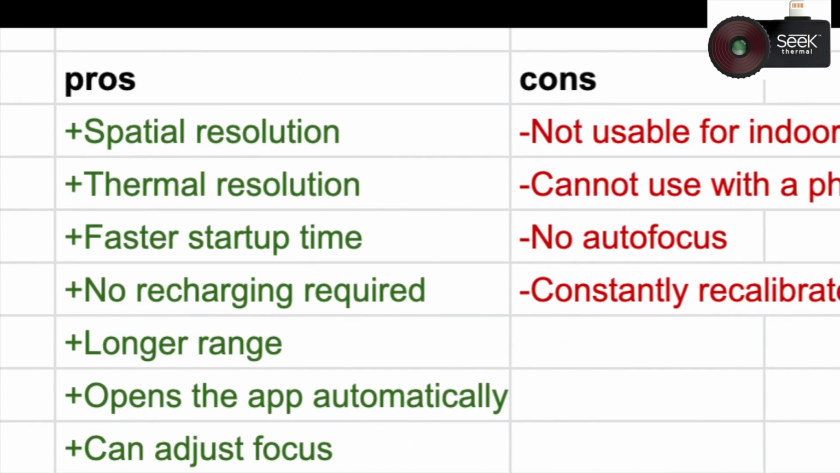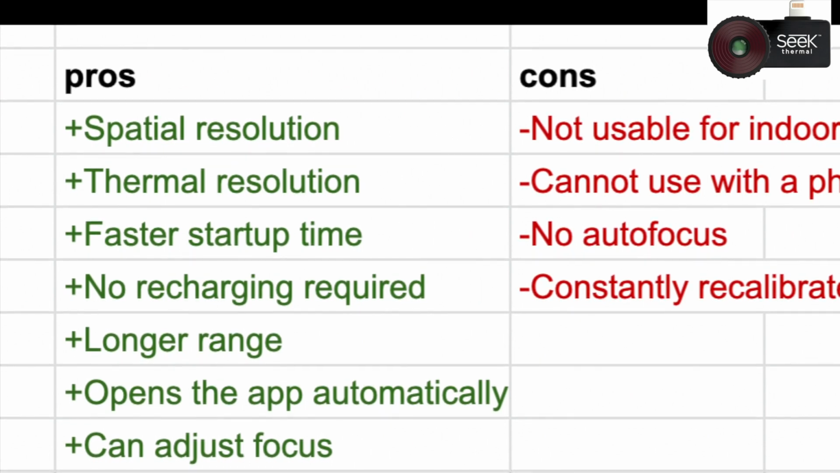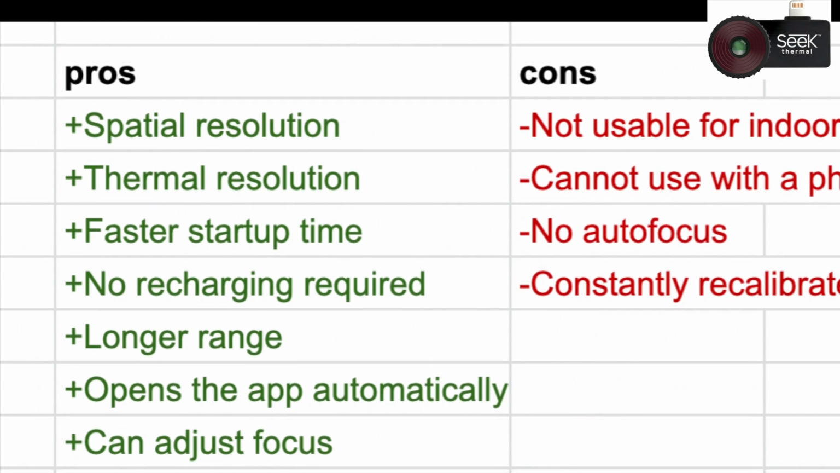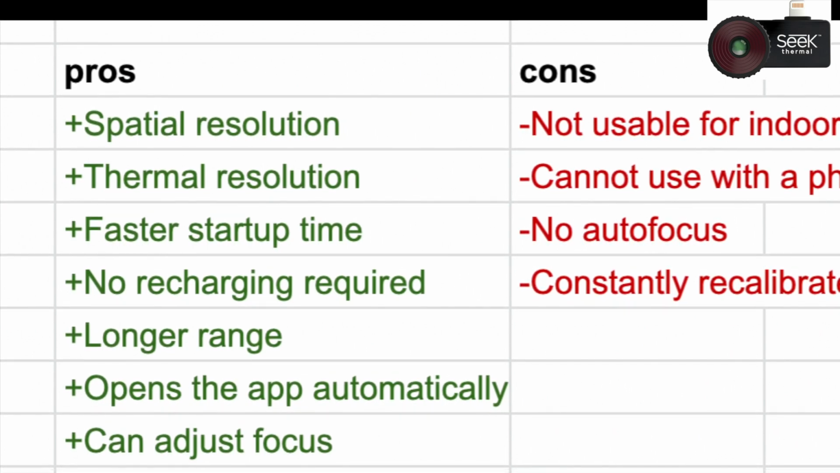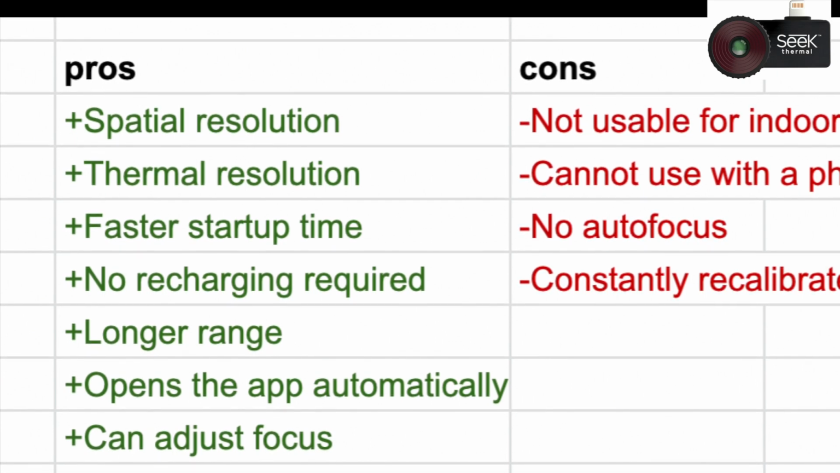And it also has a pretty long range. It's longer than Flir because it uses a different lens system, so you can detect objects that are farther away and possibly use it for some outdoor activities.